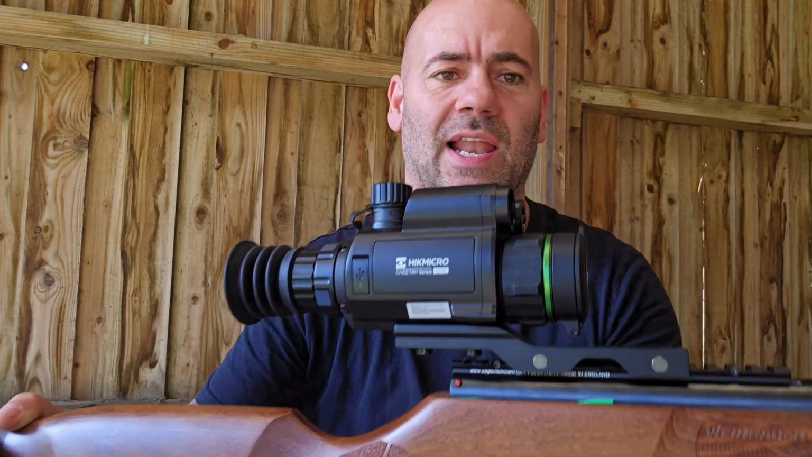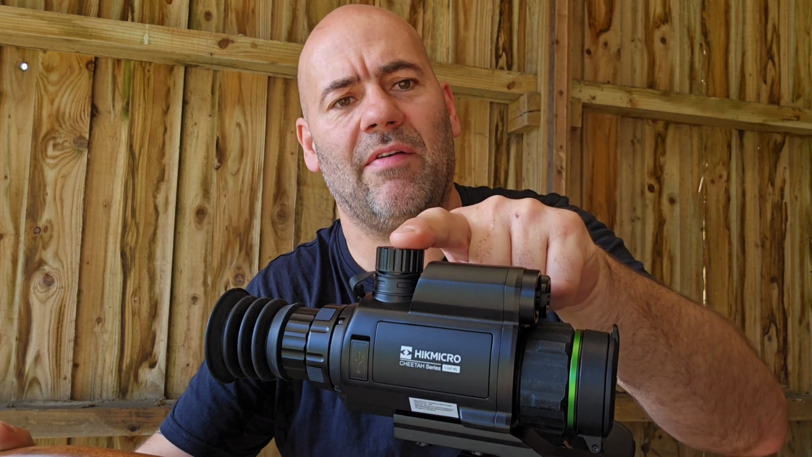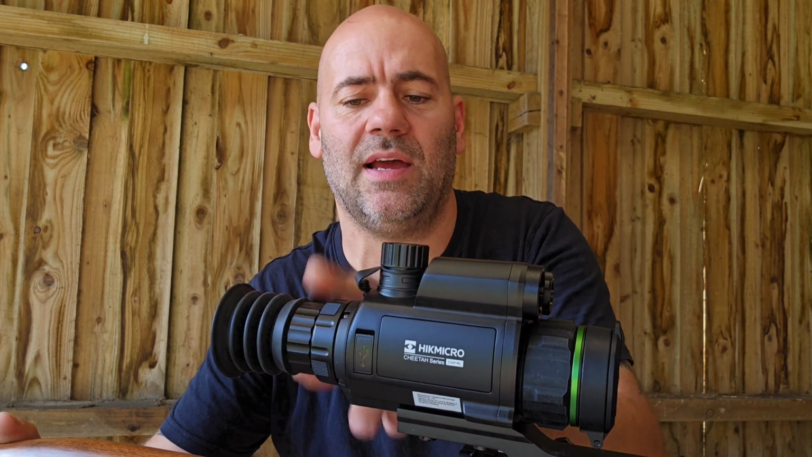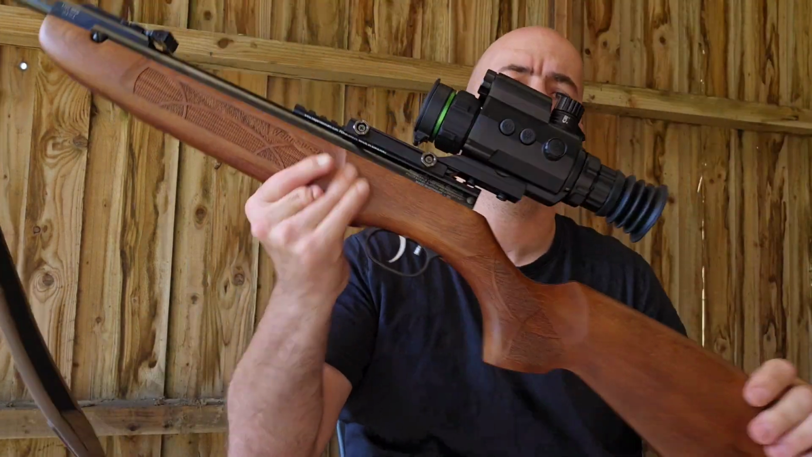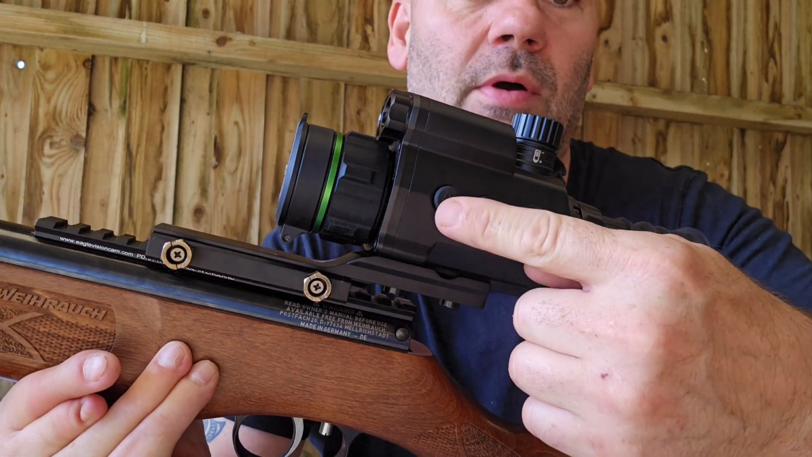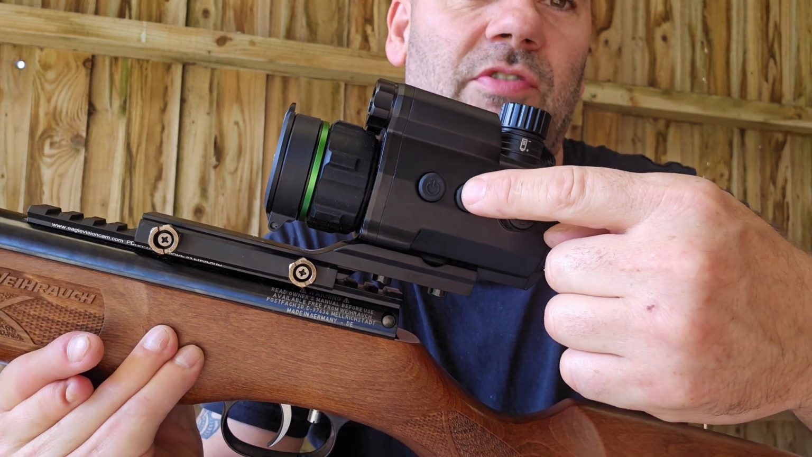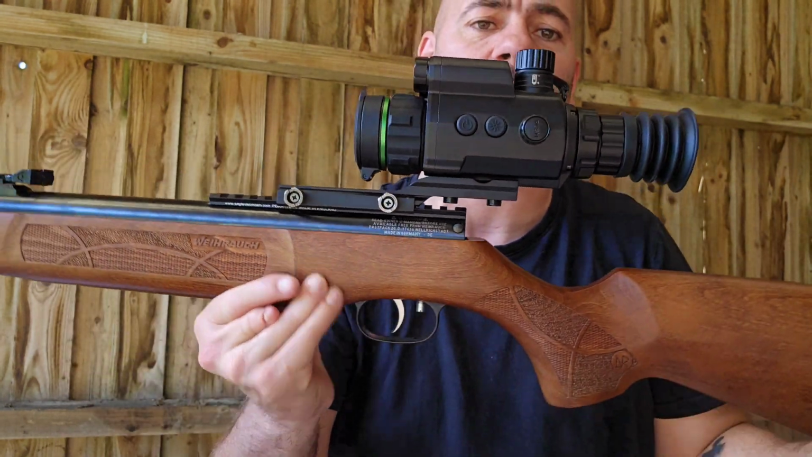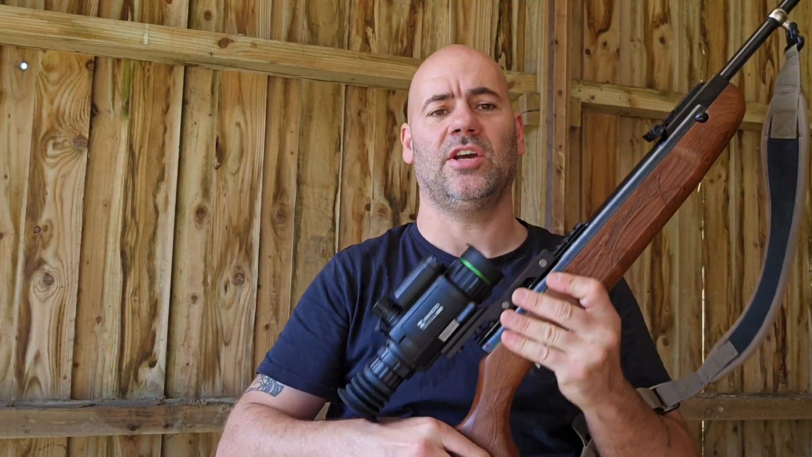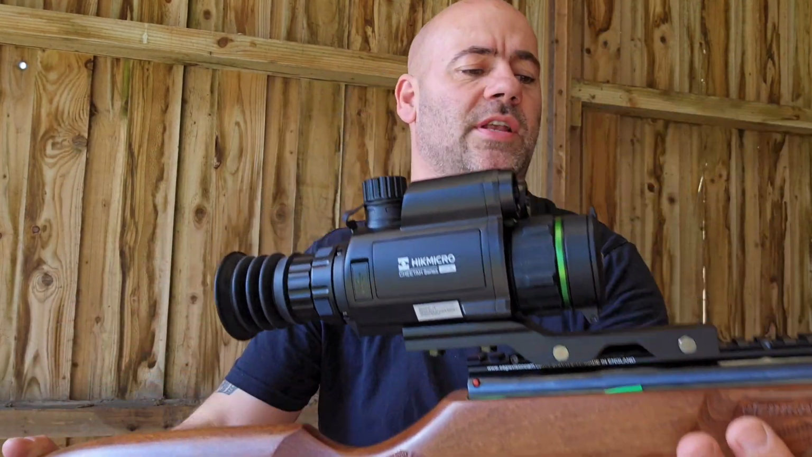Really nice looking scope, very light, mounted on the HW99S. We'll just go really quickly front to back. So you've got a flip down cap, battery goes in at the top, eye relief at the back, rear focus, front focus, and then if I spin it around, you've got the power here. This button clicks your laser rangefinder, and then this one is your zoom wheel, and also if you tap that it records, tap to press stop as well. It has an internal memory, so you don't need a memory card. You can download everything to the app, which is quite a useful app, to be fair.